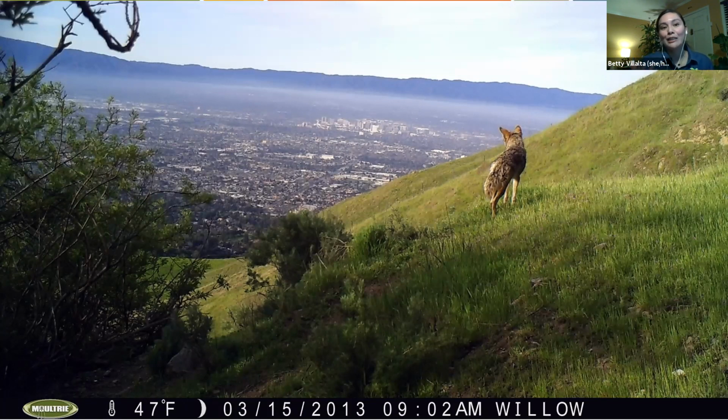And this image was shared in the previous video, but I just really love it so much. It's like this open natural space, and then you see the city down there, and it just is such a reminder that even in our own backyards, in our open spaces, we share that space with so many different animals. It's such a beautiful picture to me.